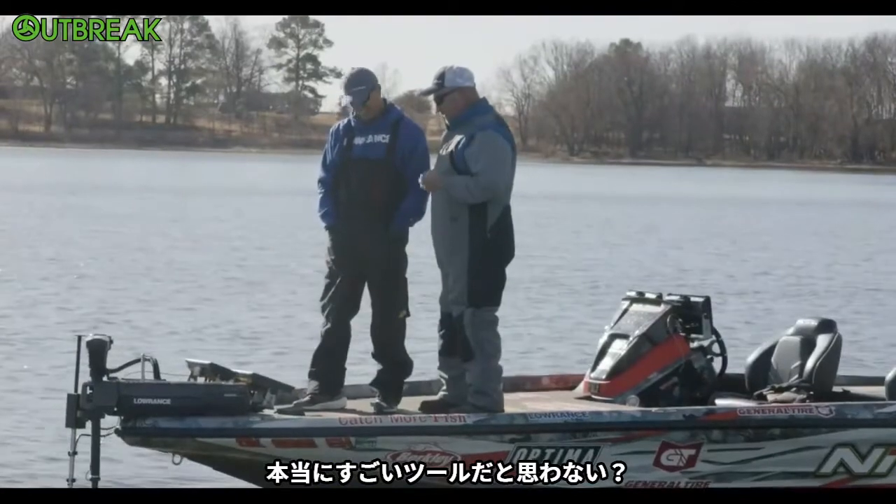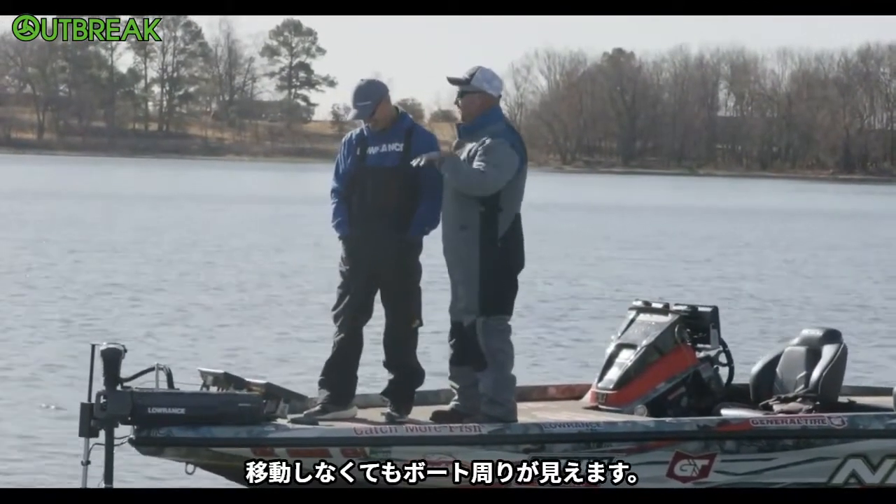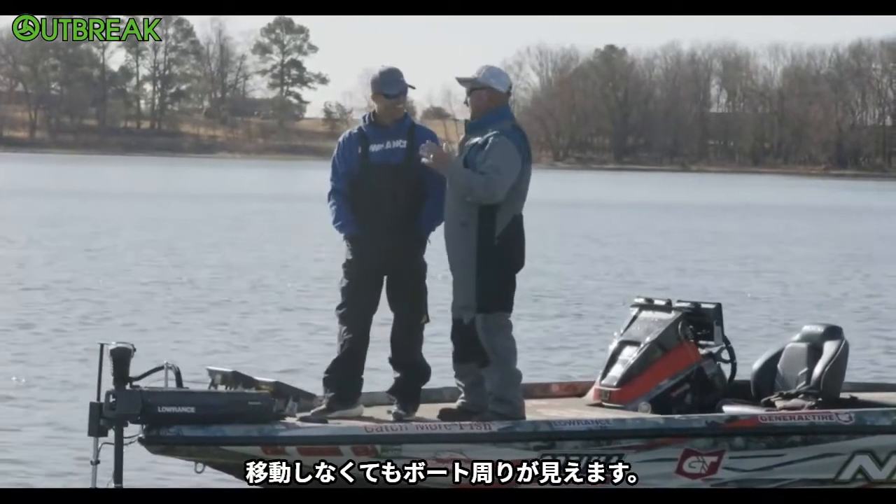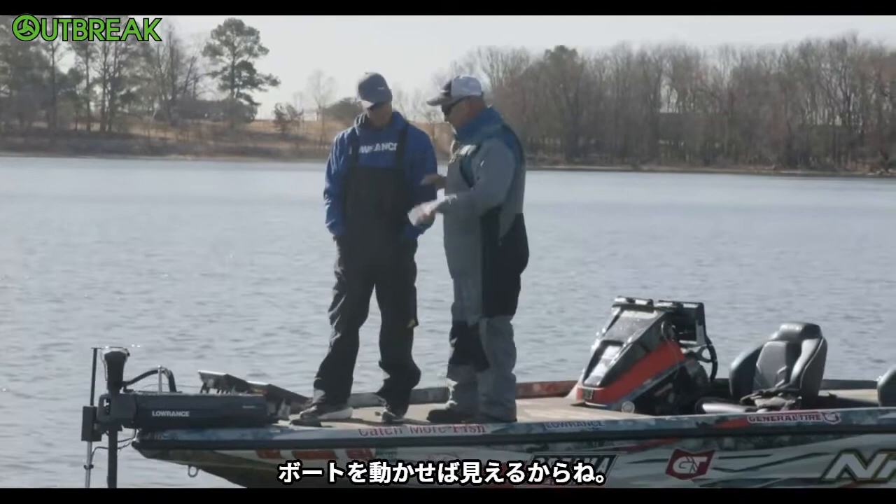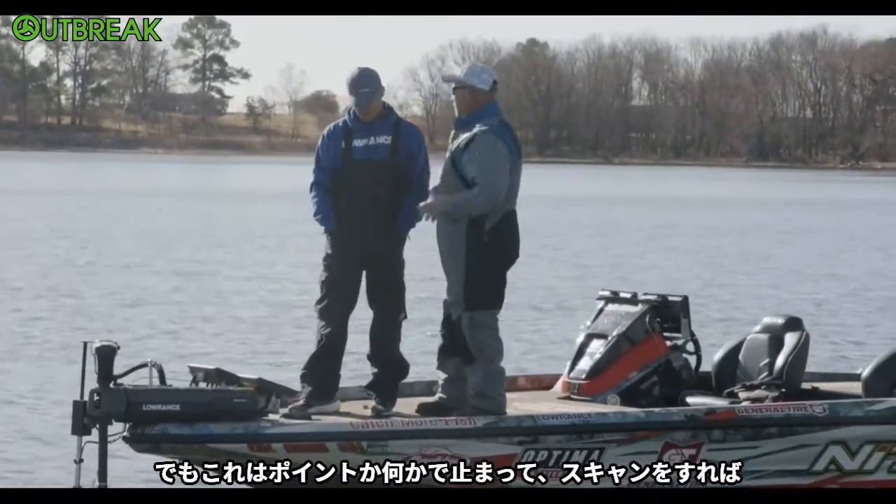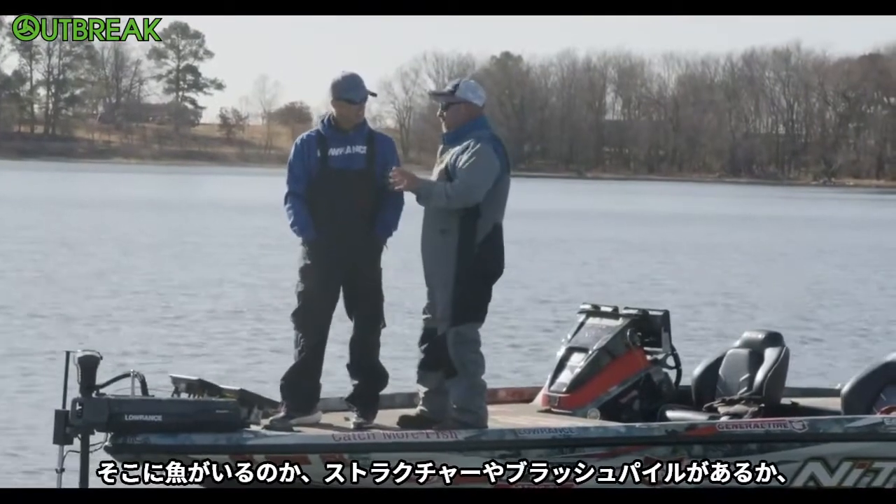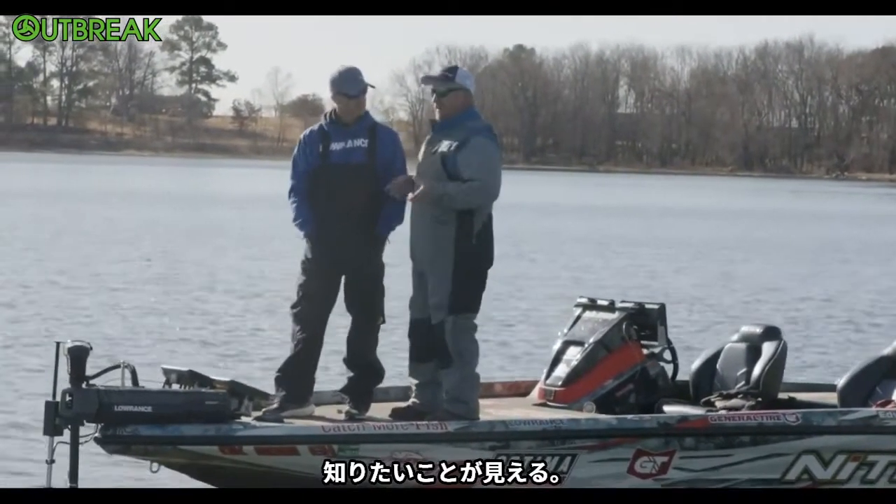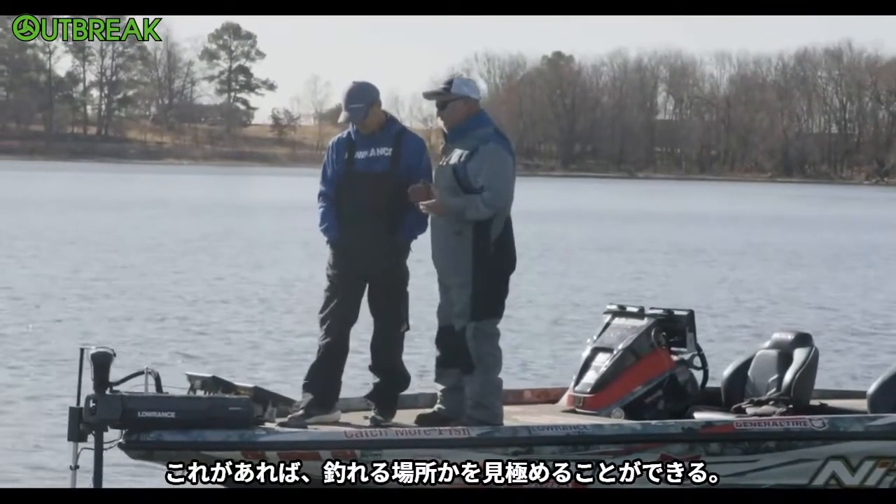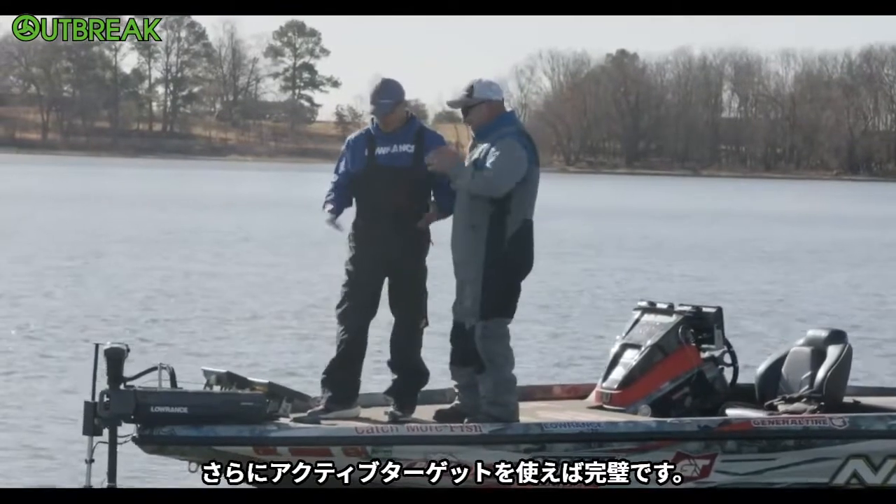You know, this becomes a really amazing tool for you because you can look around your boat. You don't have to drive over it. With structure scan, it's a great tool too because you can drive and you can see, but this gives you the ability, if you pull up towards a point or something, to just let it scan real quick and say, all right, are there fish sitting in here? Do we have some structure? Do we have some brush piles? What do we want to look at? It gives you the ability to pull up, and then you can get in there and start fishing. You can use your active target, and you can really get dialed in.